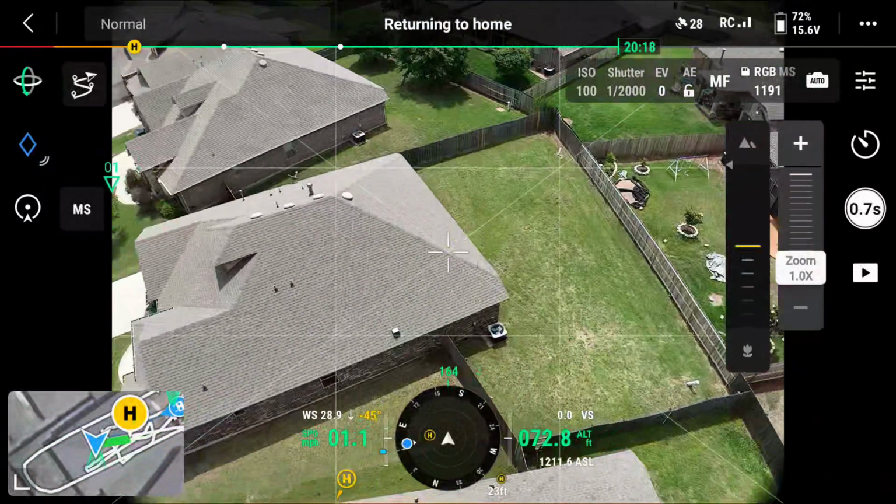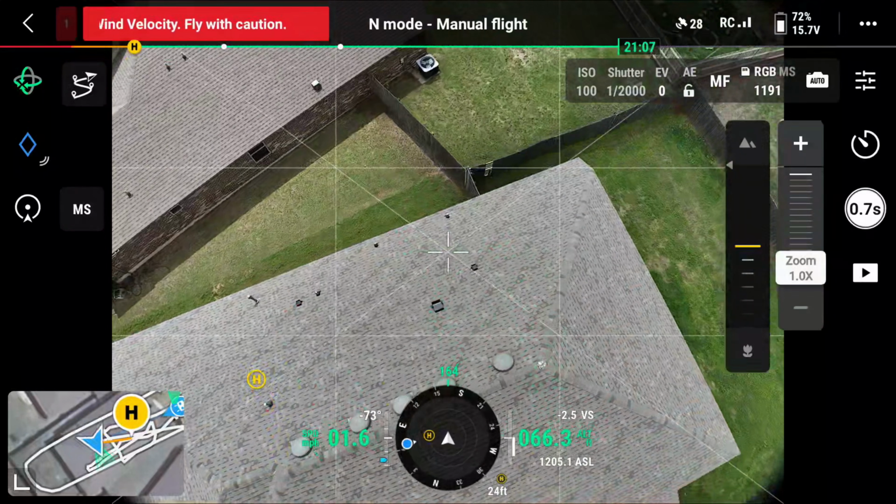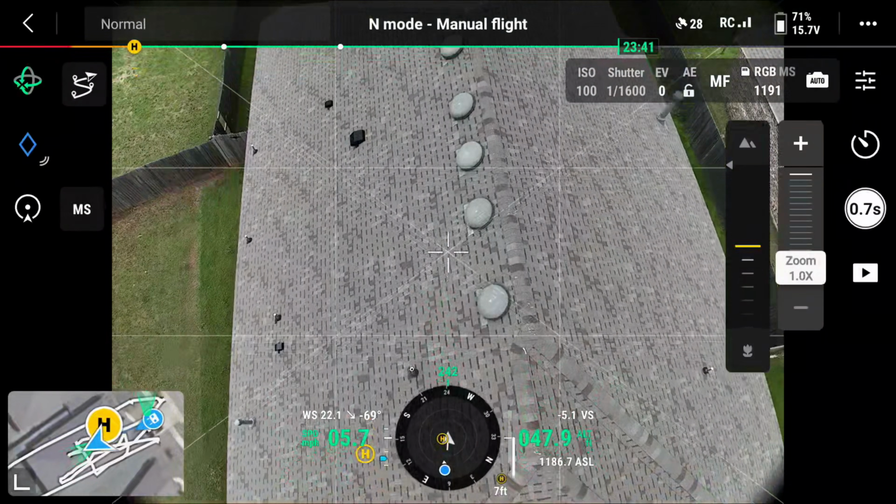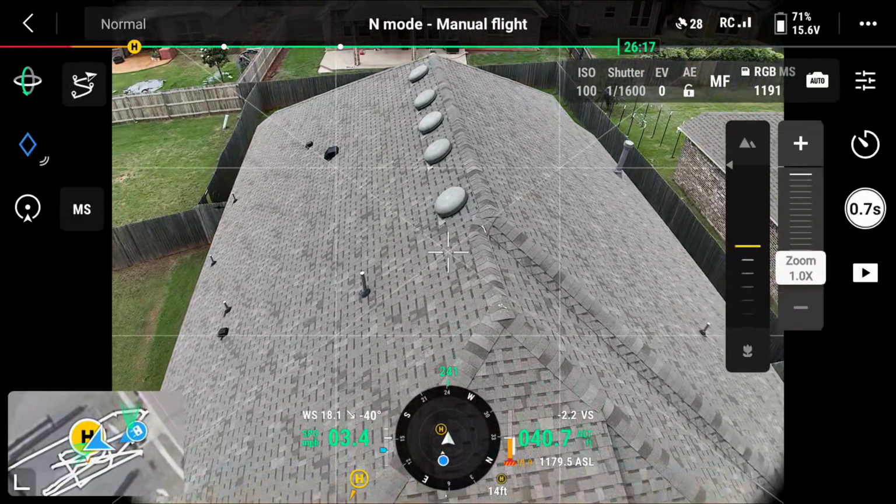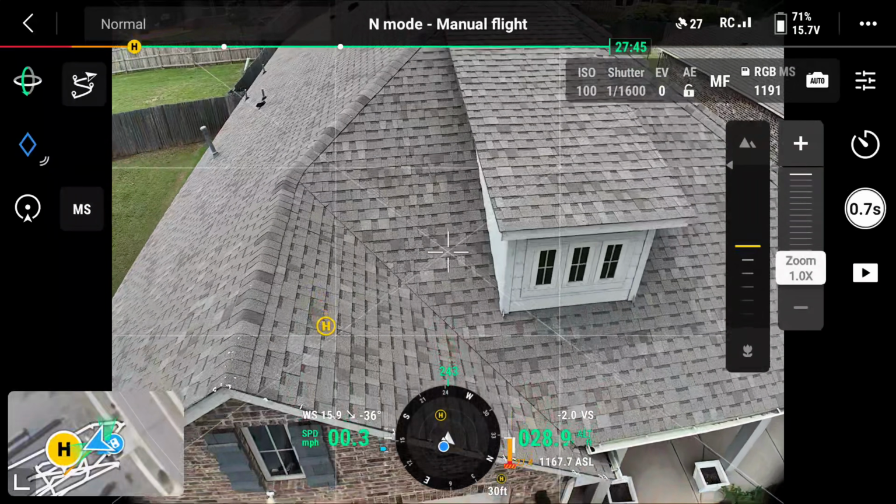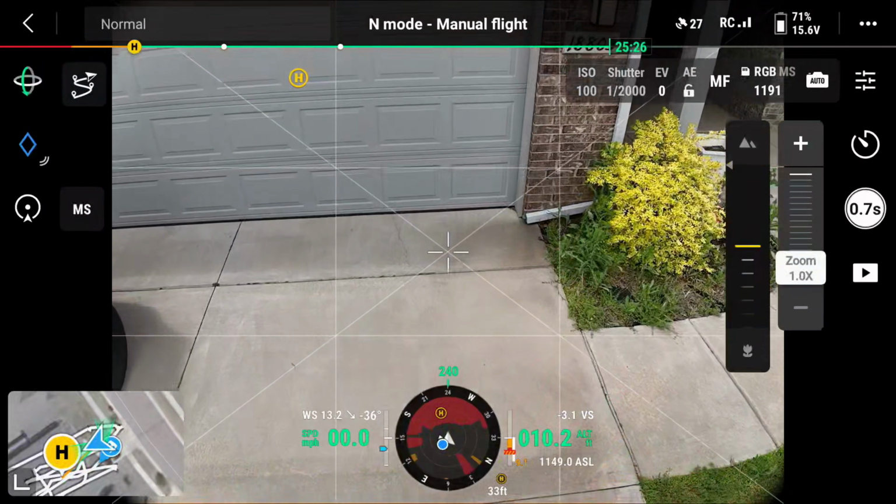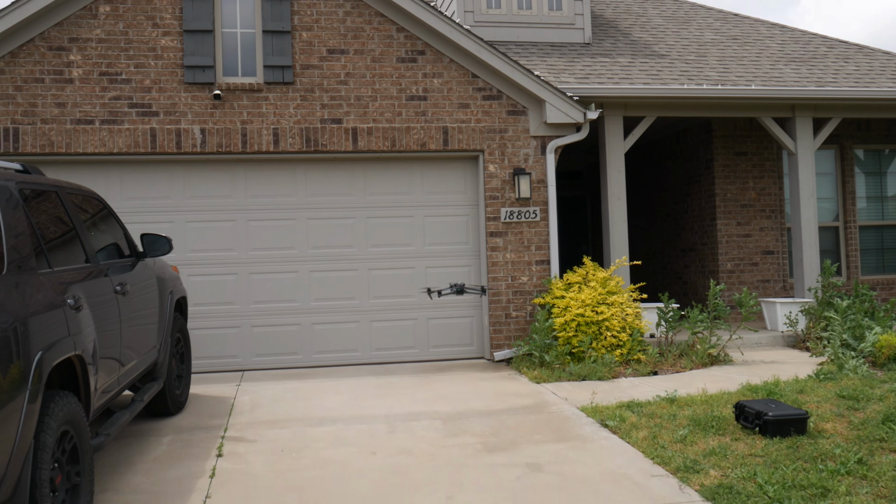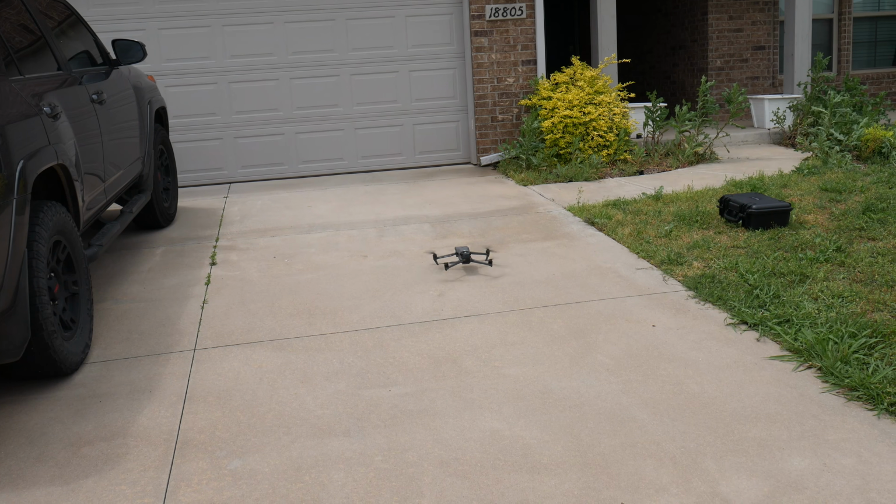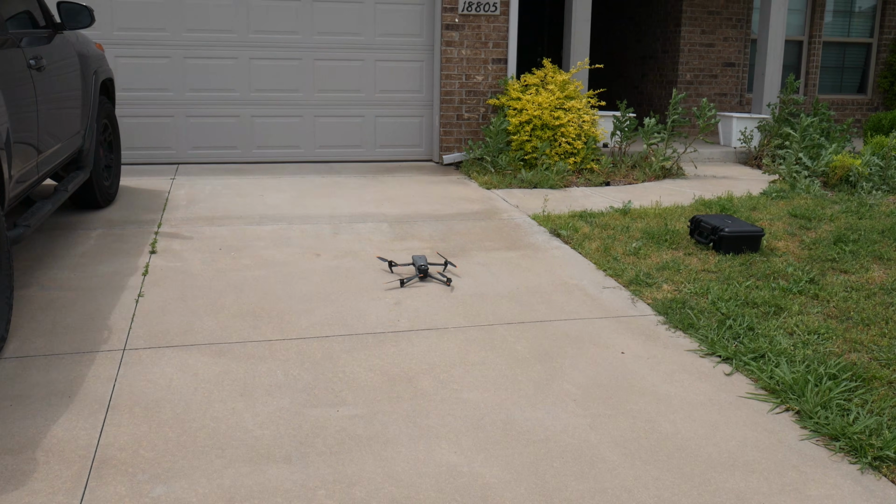All right, now it's going to do its automatic landing. I'm going to go ahead and cancel that. But as you can see, it lands automatically just like other drones we've been familiar with. But this drone just blows everything else out of the water. It really, really does. The camera quality and what you generate out of it is just phenomenal. Let's go ahead and land it, and then we're going to go and show you guys what the data actually produces. Look at that stability. High winds, doesn't even care. All right, let's go inside and see what data we produced.